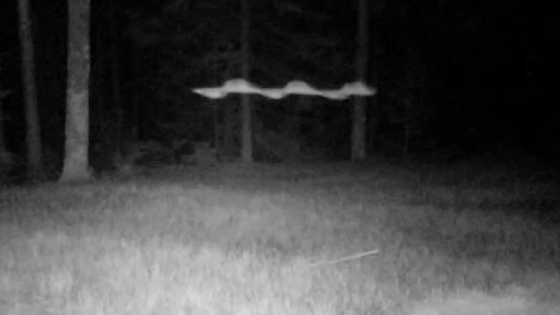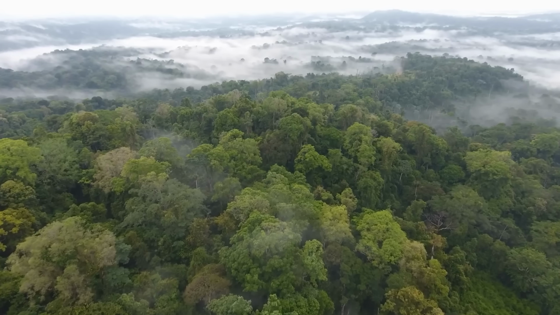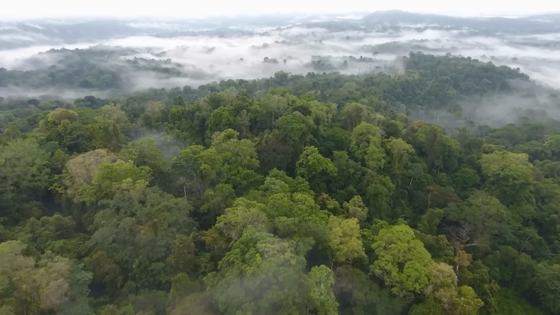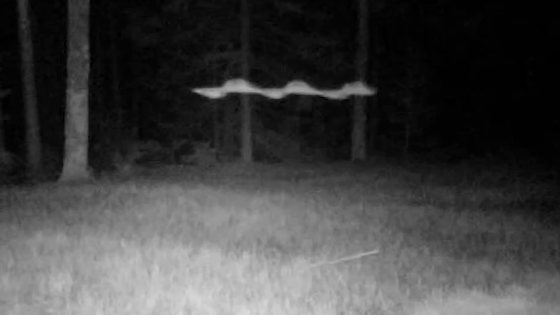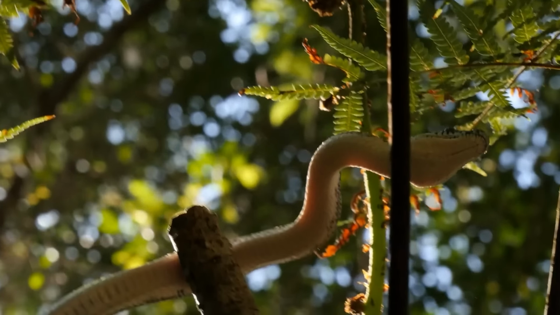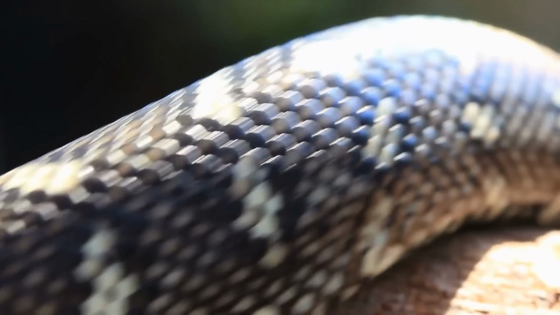Number 8. Ghost snake. What in the world is this? This strange figure zipped past the camera not once, but twice, leaving us all scratching our heads. It's completely unexplainable, especially considering it was caught in the middle of nowhere, deep in the upper Midwest. No one can figure out what it is or where it came from. The way it moved so quickly, so purposefully, has us questioning everything. Could it be something we've never seen before up until now? Or is there another explanation that we're missing?